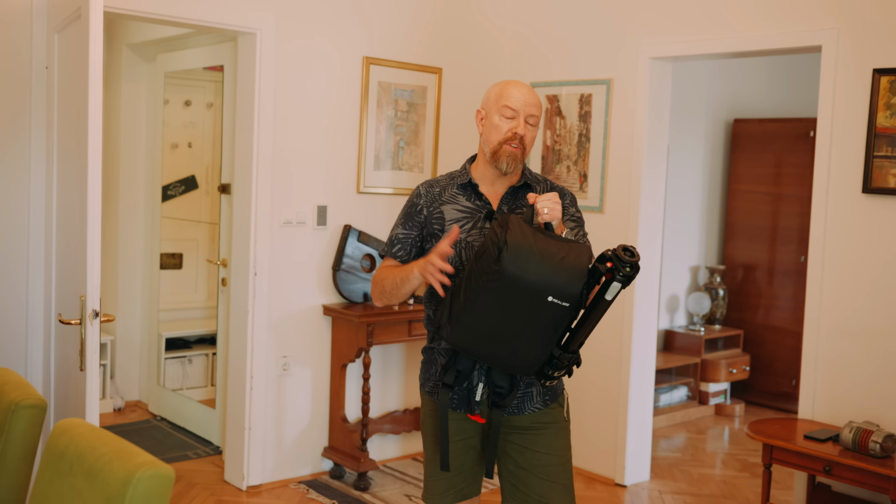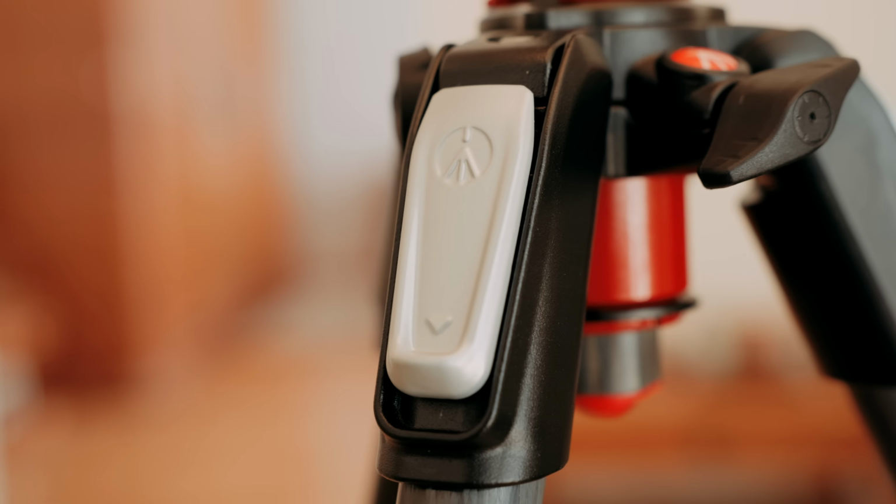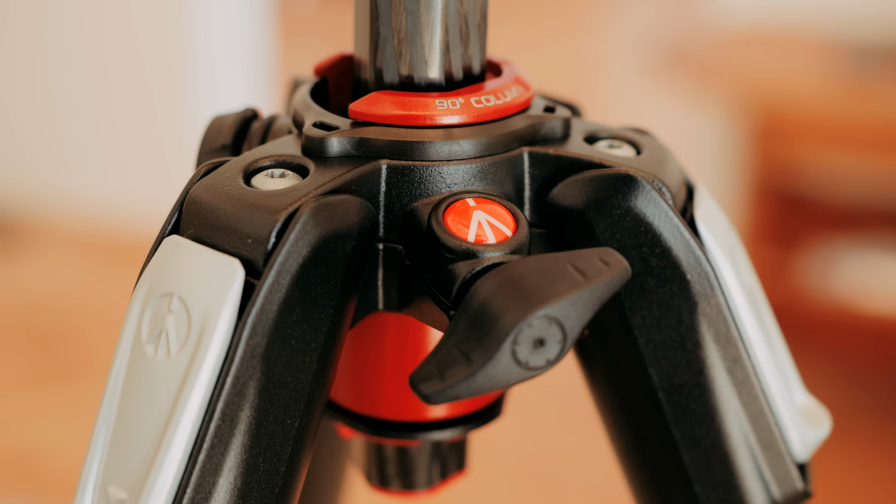The Galois P4 comes in its own carrying case backpack, along with a brand new tripod designed by Manfrotto. So it's actually a better quality tripod than we had with the previous model.